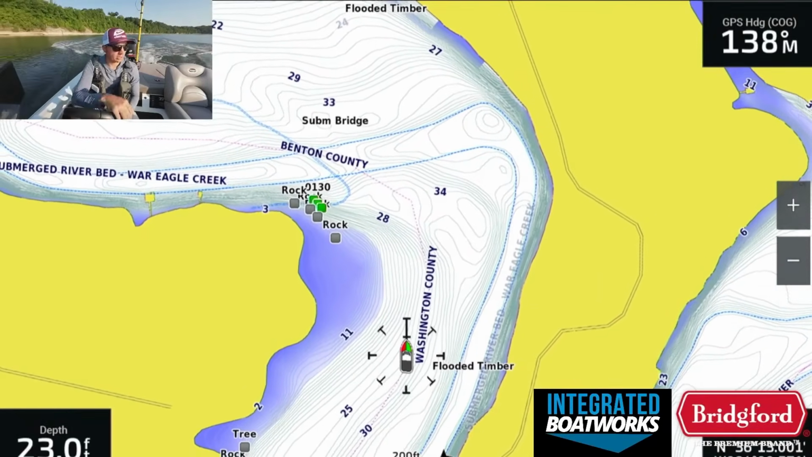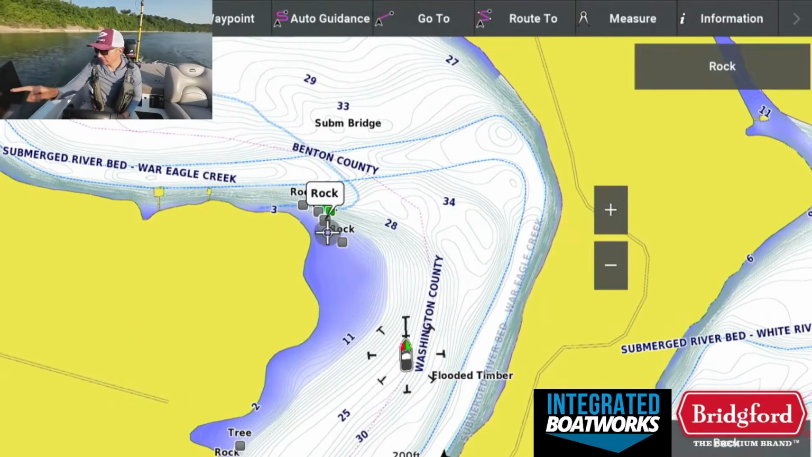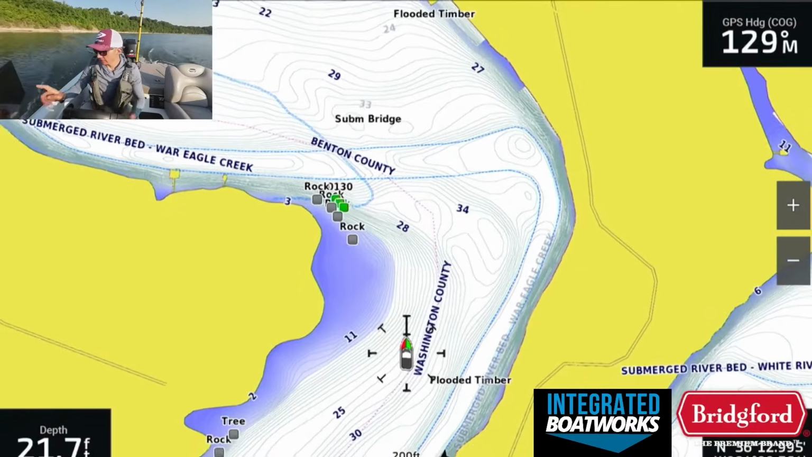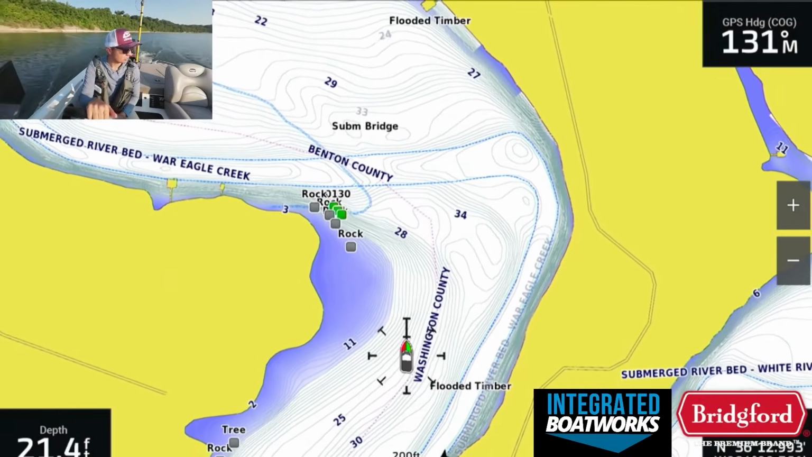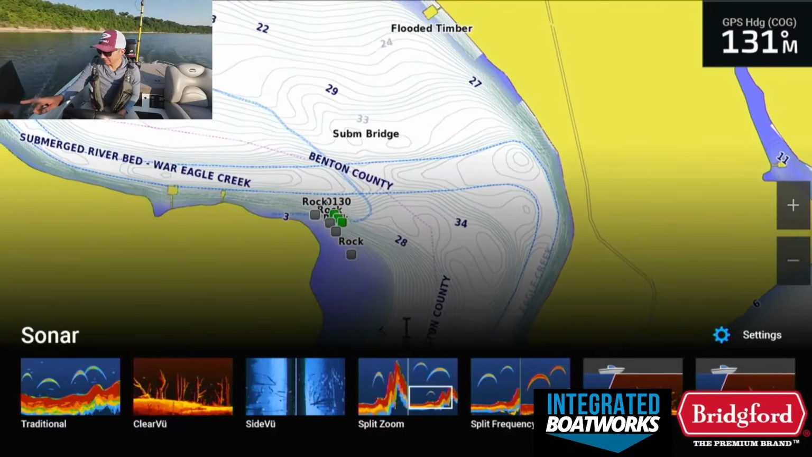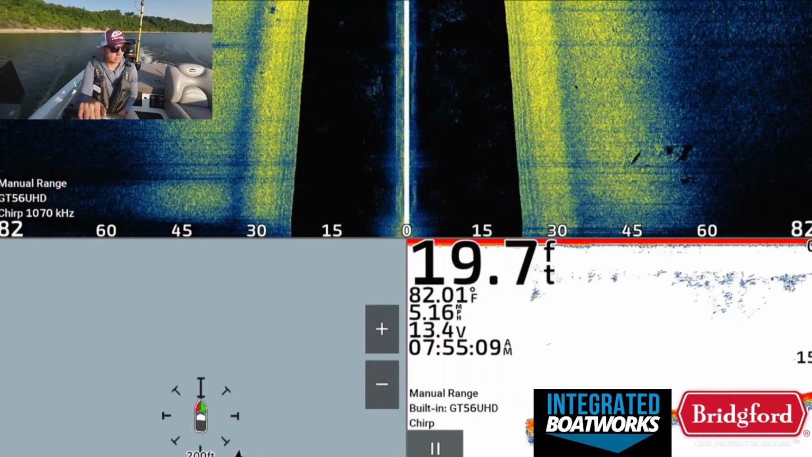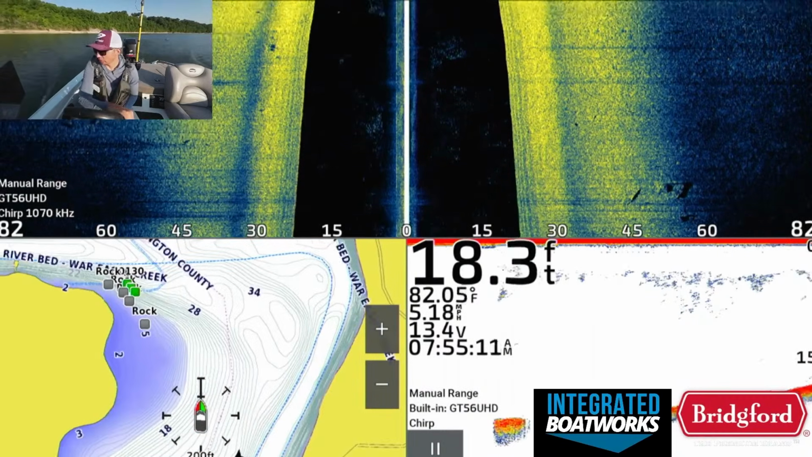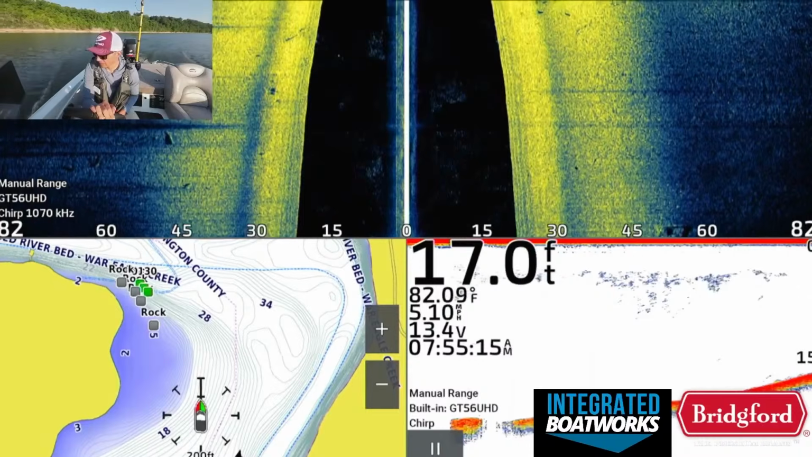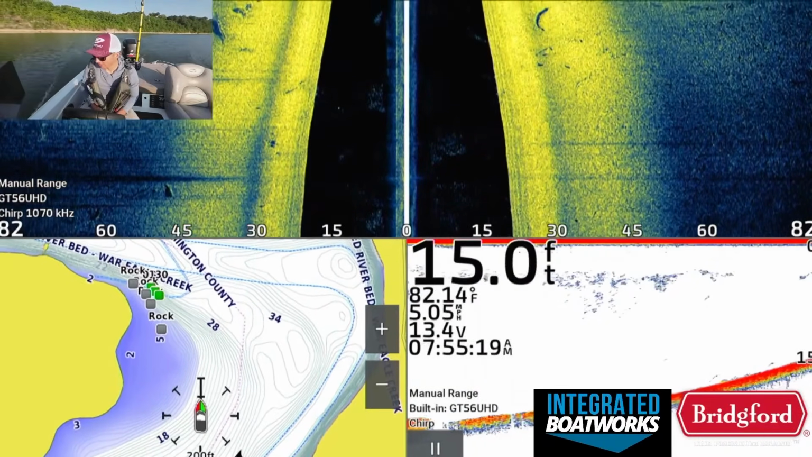Okay, so here we are, another big flat point that drops off into the creek channel. So the point is here, drops off into the creek channel here. Just a good spot for fish to set up in the summertime. This is very traditional summertime stuff here on Beaver Lake and all these highland reservoirs up these rivers. So we're gonna graph this, see if we can find a school that's actually set up.